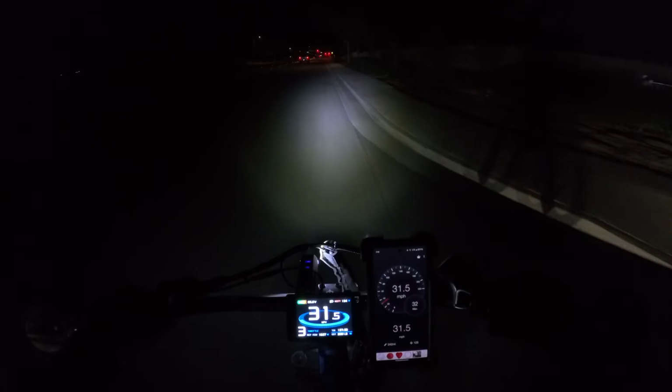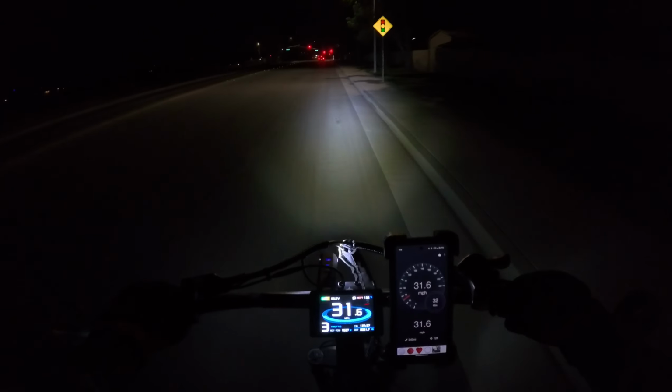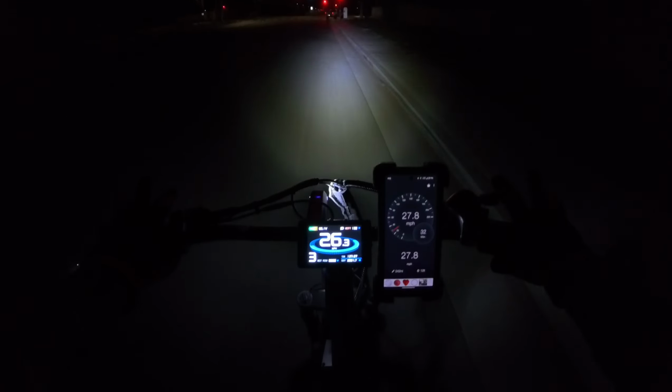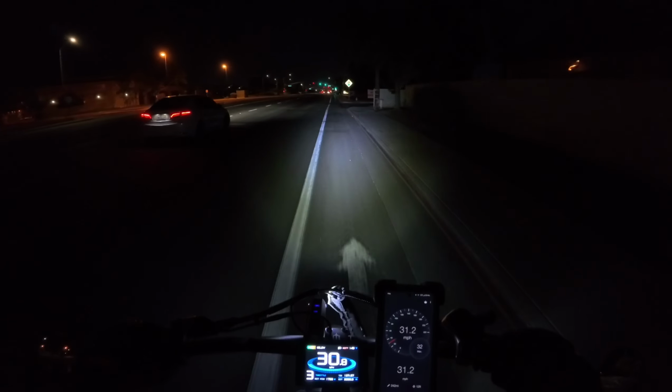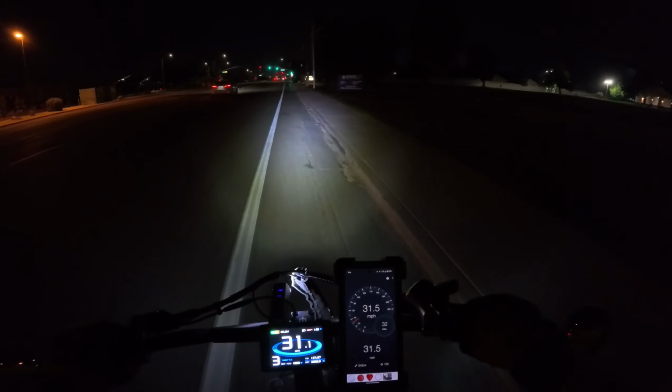But as a precaution, what I always say, if you're doing these rides at night, wear reflective clothing so drivers can see you at night. And if your stock light's not bright enough, then get yourself an aftermarket light. You do want to have a mirror too. There are no turn signals on here, but the rear light is really bright. And plus you get two of them, so that's double.